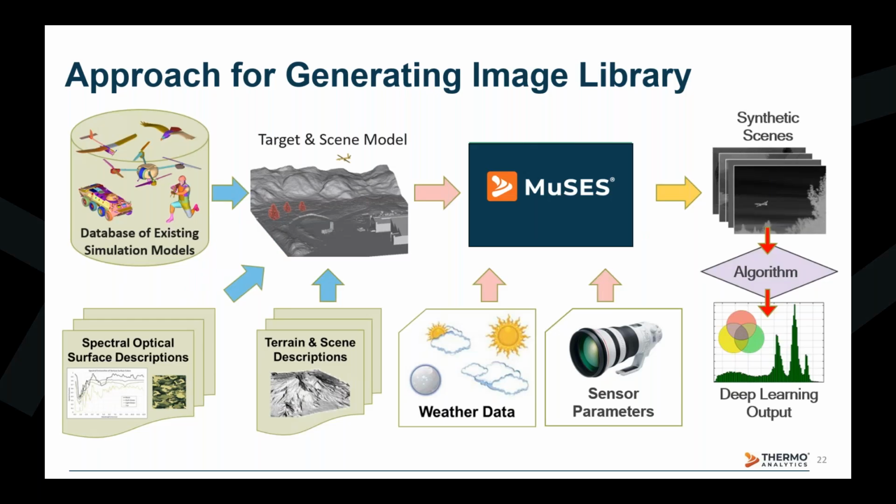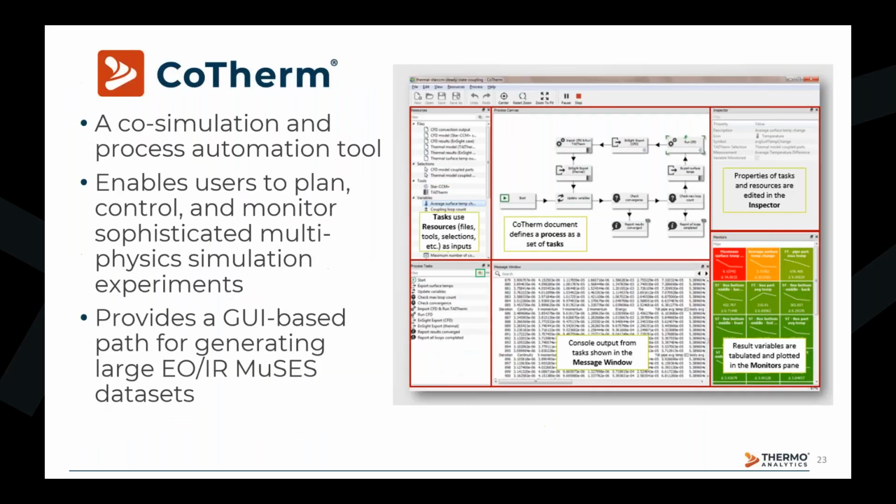Inside of each model, we have geometry of the target from our existing database, optical surface descriptions, and terrain descriptions. These models are fed into MuSES with weather data and sensor parameters to output renderings in the desired spectrum. And the rendered images are then used to train any recognition algorithm to identify and classify the different models. To generate these types of data sets, CoTherm is our tool of choice. CoTherm is a co-simulation and process automation tool.